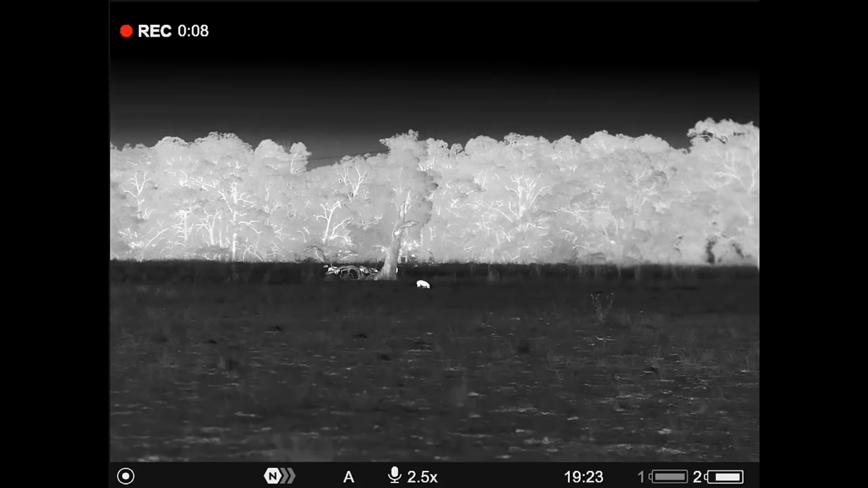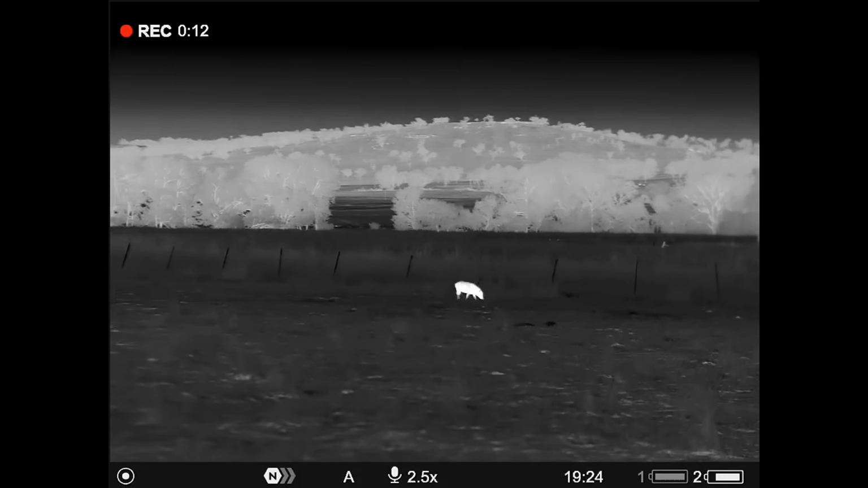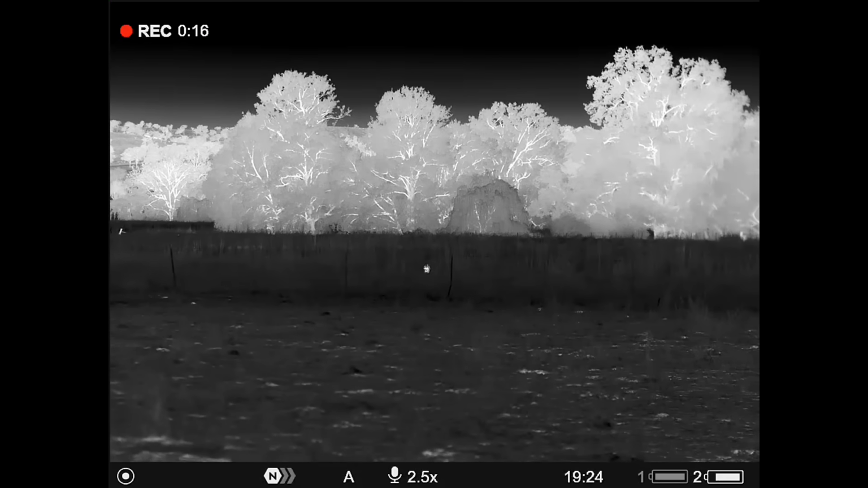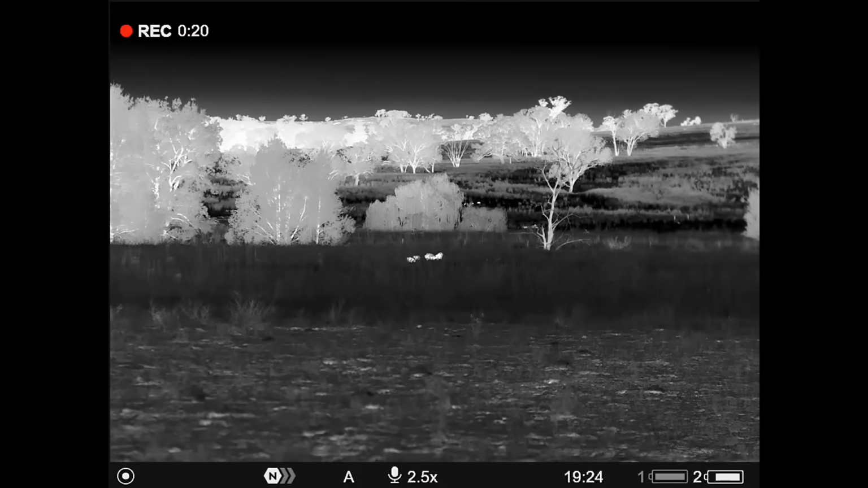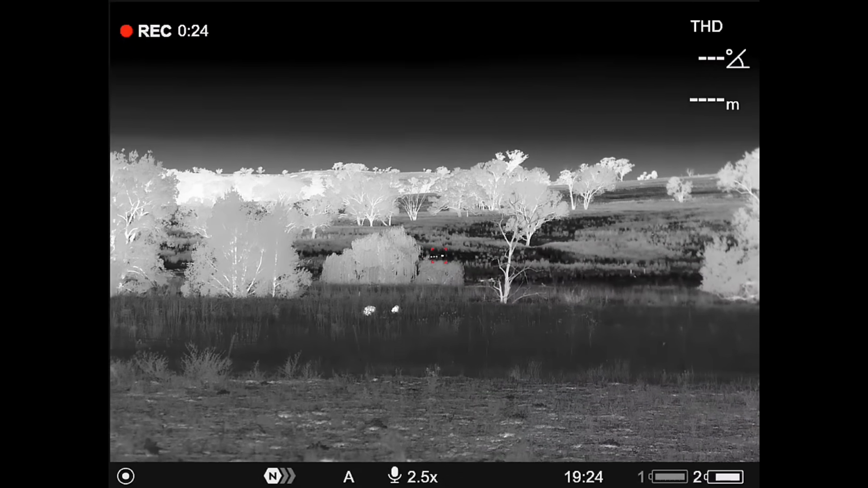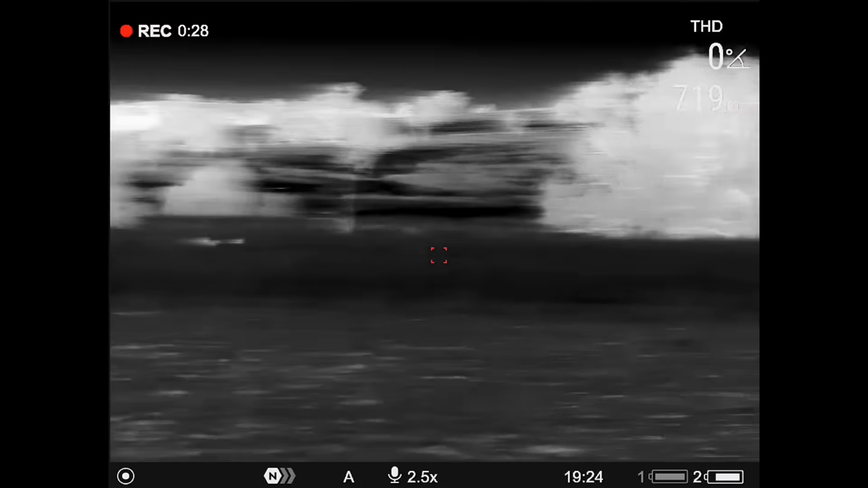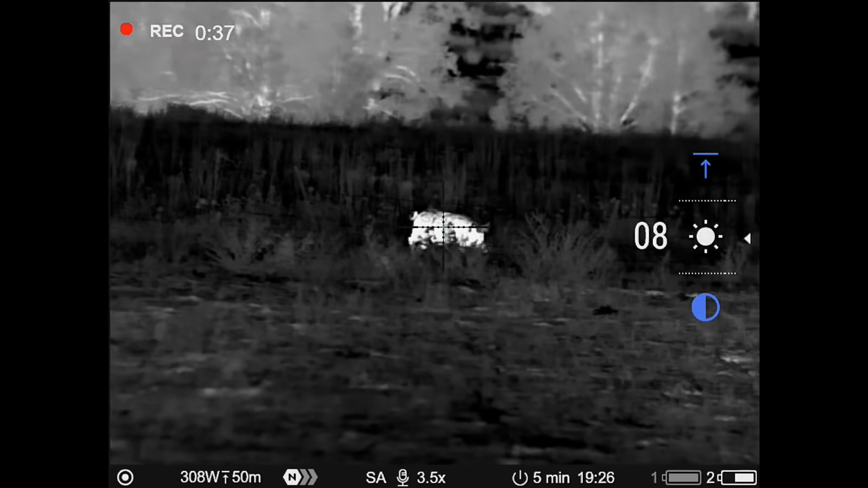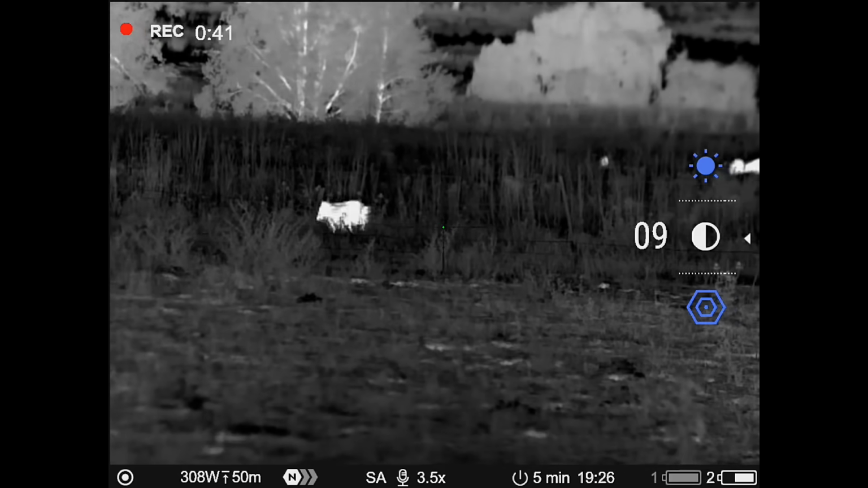Pigs there. More there. This dumb bugger here. Another one there coming in. Another group there. That's another group out there on the hillside. What are they? Probably 500 plus 700 metres away. Bloody hell. There's some pigs in here. That'd be my scent line.